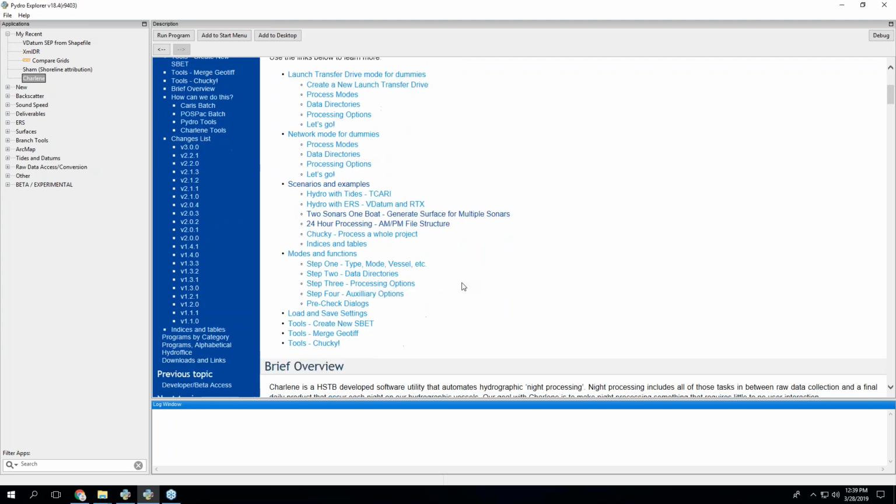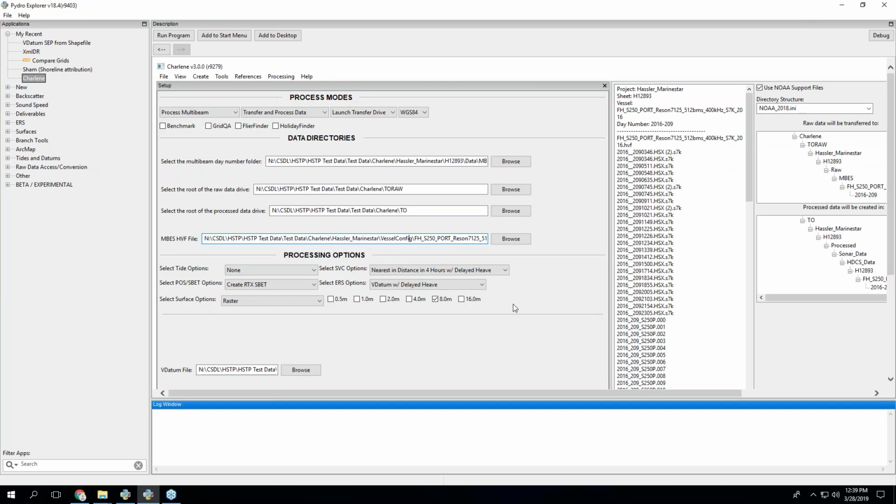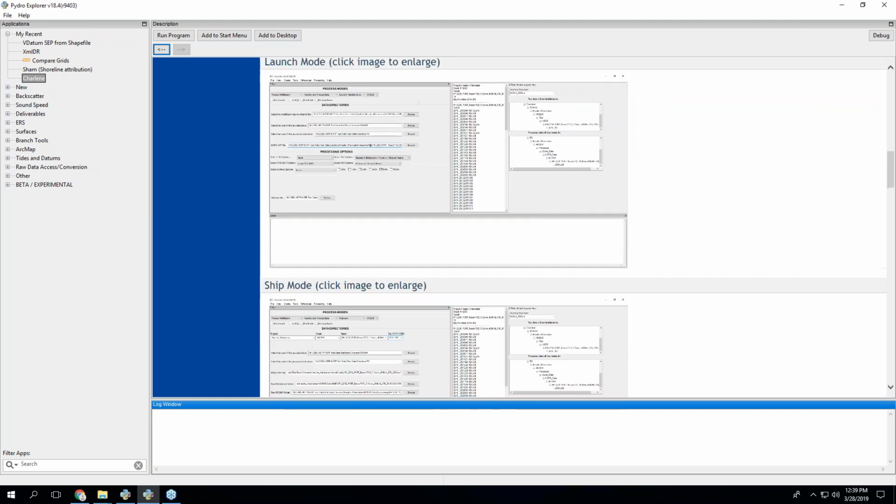I do want to mention it though because it talks about a lot of stuff that I get questions on, like basic scenarios. If you're going to run with V8 and an RTX S-bit, what would that look like, right? So you have like what settings you might choose. Here's what these windows look like after you set it up to process in that specific way. So there's some good info here, if only for